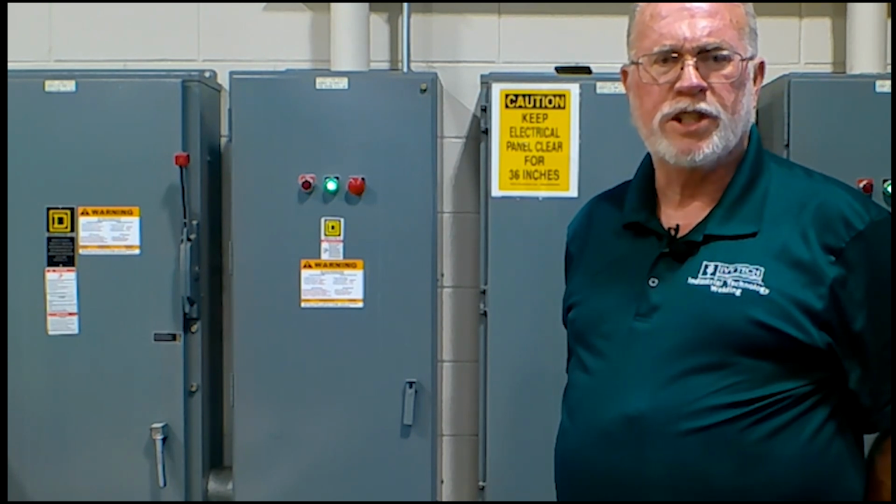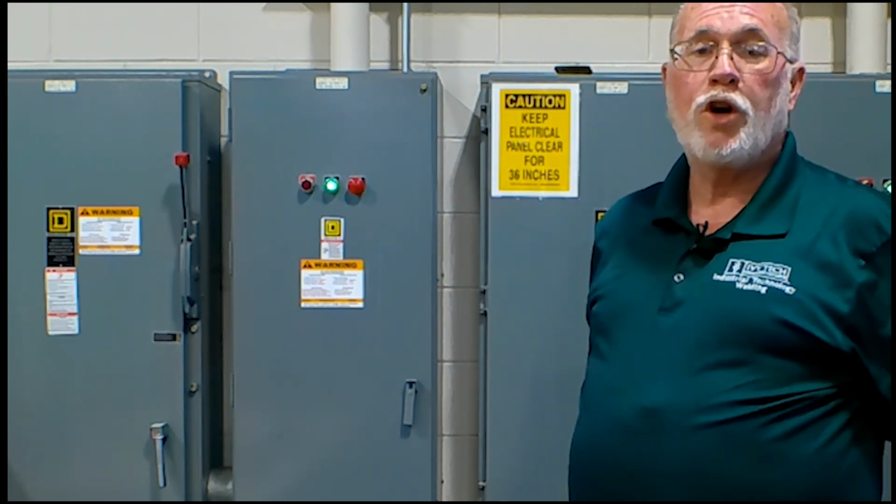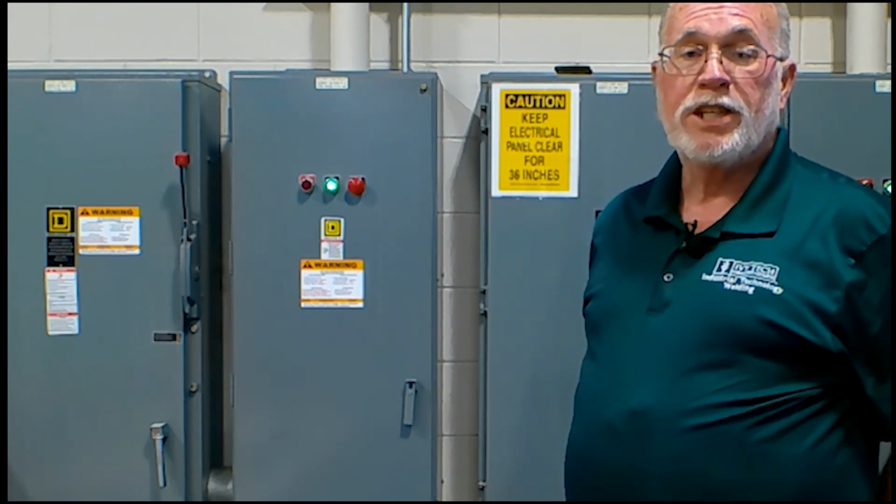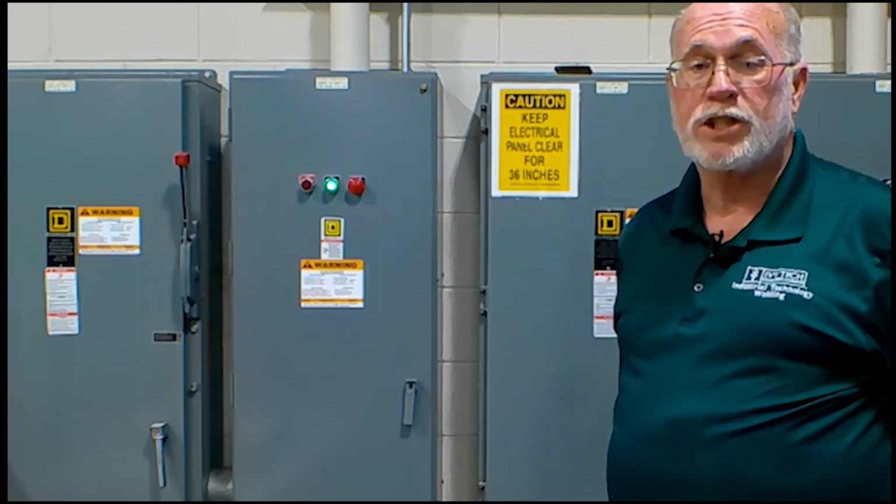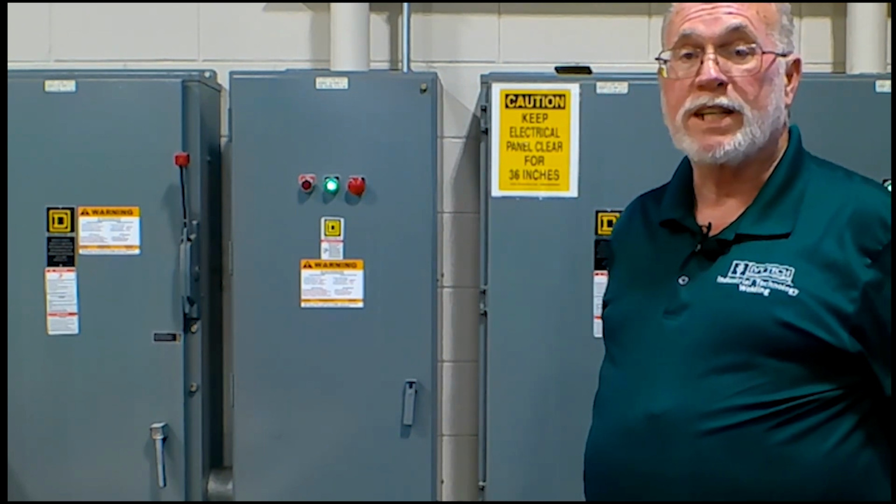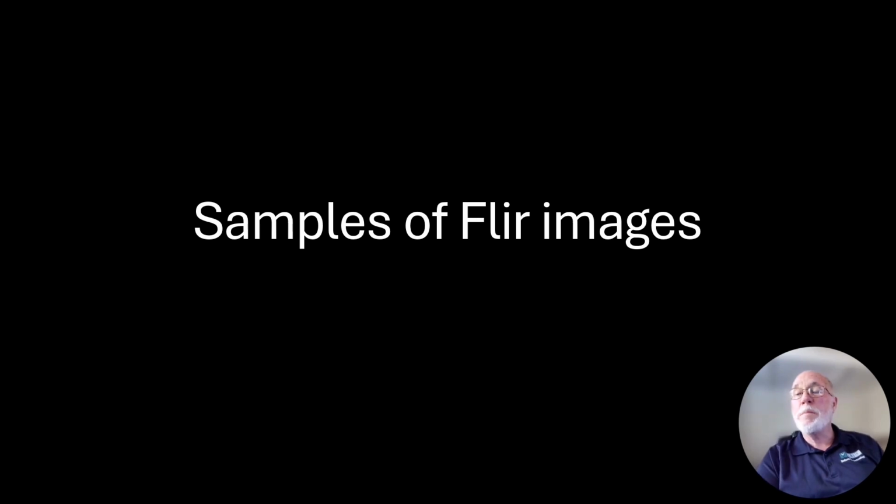Let's look at sample images from around our building that demonstrate thermography. We're showing the electrical equipment with covers closed on purpose. This gives us an indication of hotspots and points for specific areas that we will investigate further. Let's take a few minutes to preview some sample images that were taken, to give us an idea of the difference between an infrared image and a regular picture.